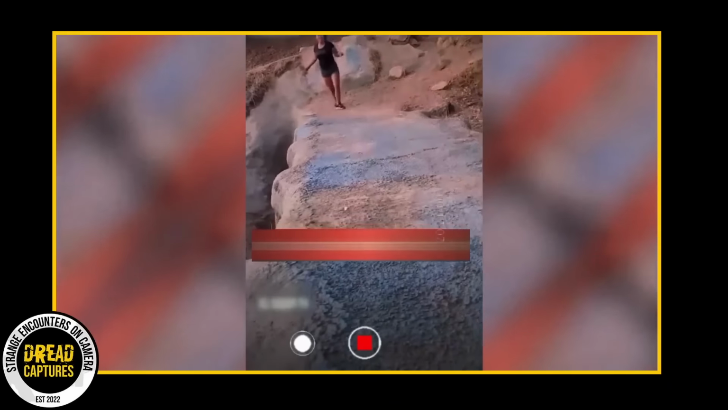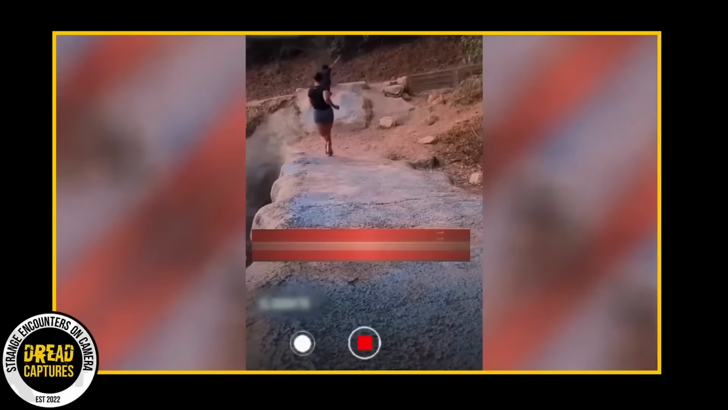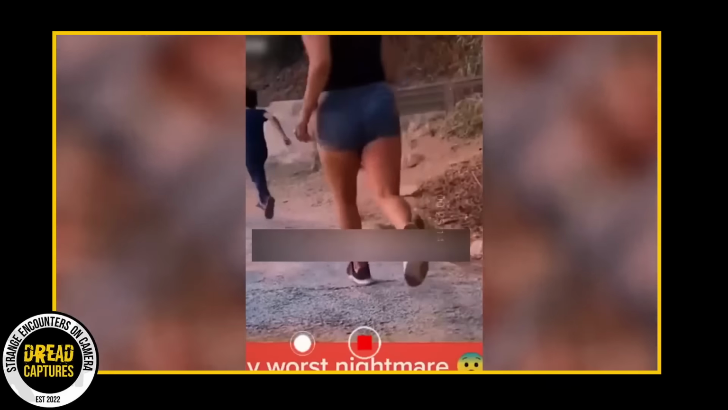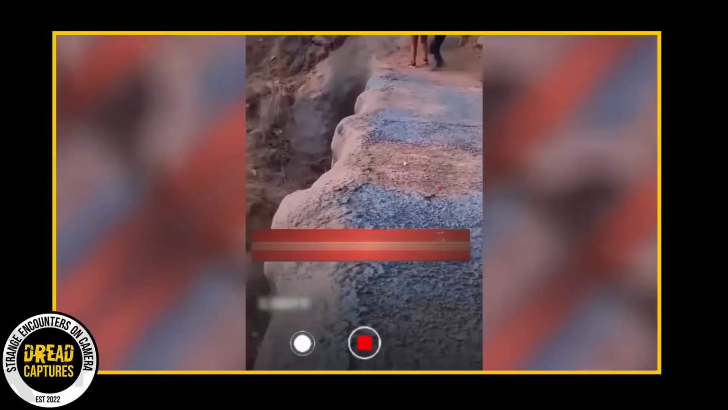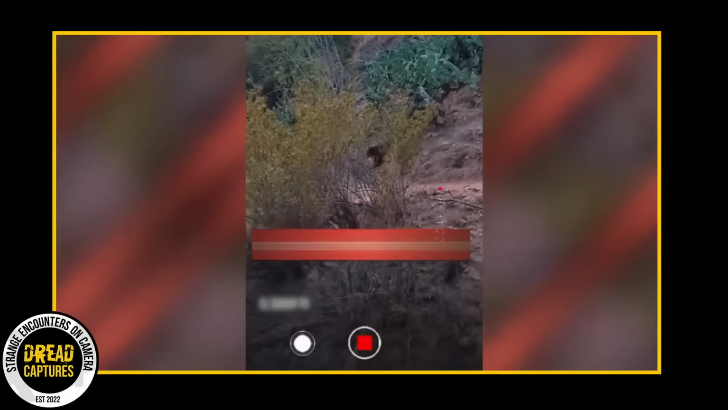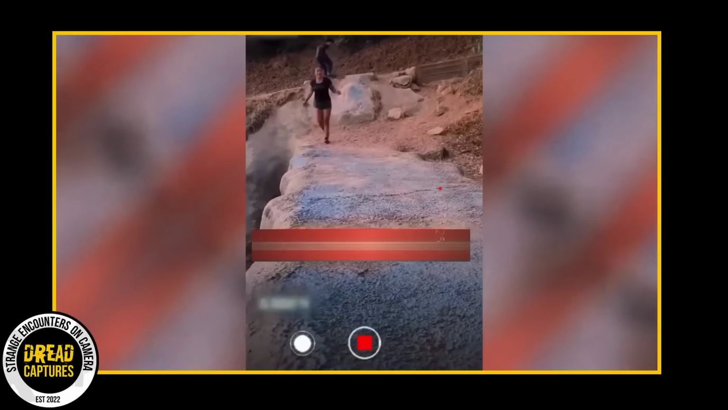The kid sees a big rock and, being a curious little guy, decides to climb it, not knowing that something dangerous is hiding in the background. And that's when they get the shock of their lives. A huge bear just pops out of thin air super close to this kid.